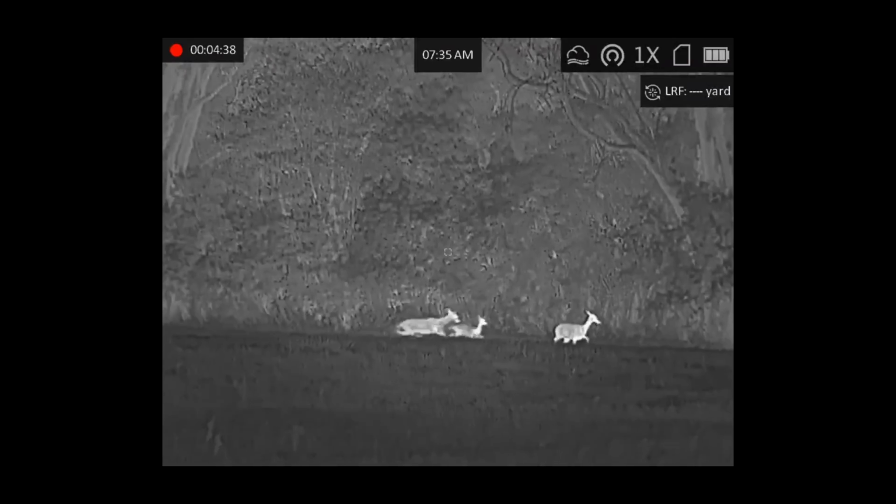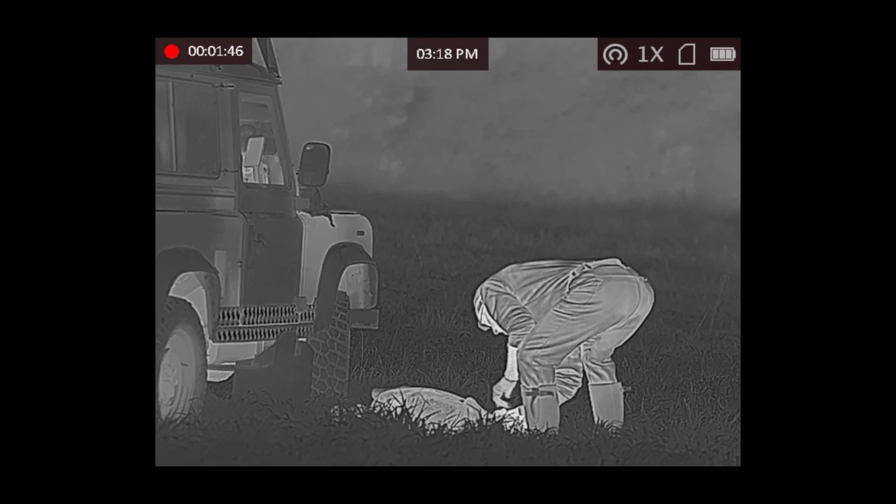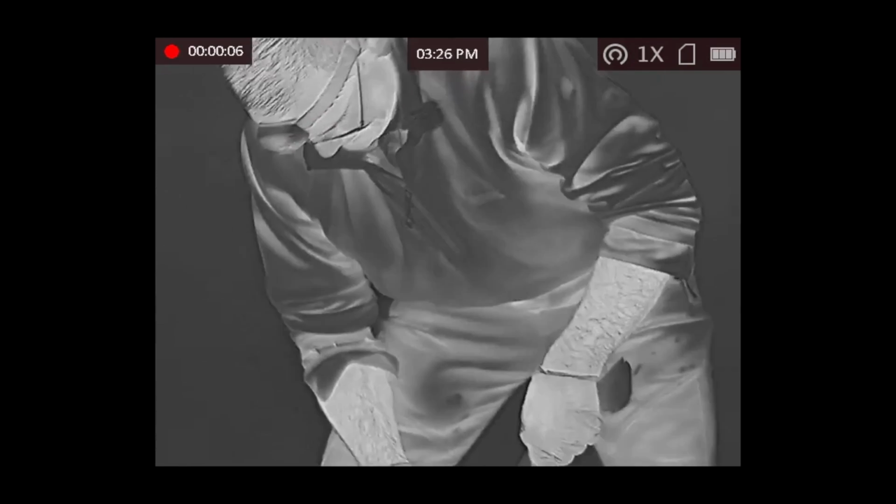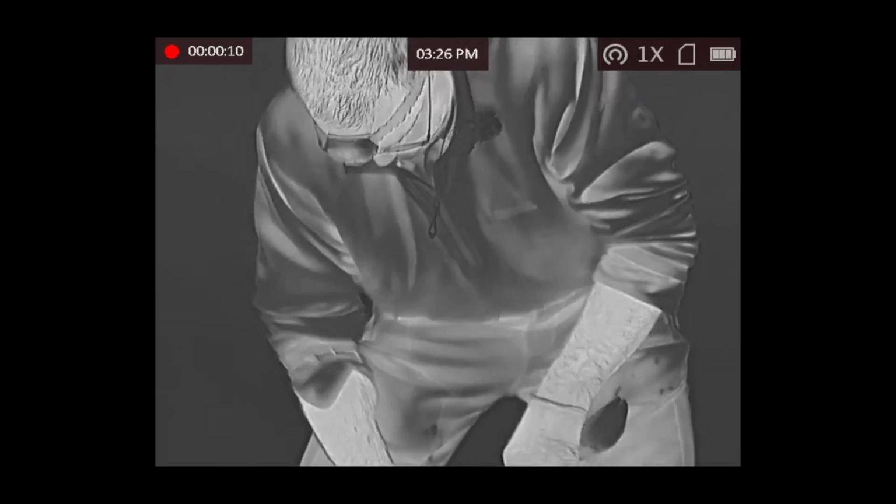The 100-grain bullet takes out the top of the heart. The buck makes a short dash, then collapses dead on the spot. Would he have had the same success without the aid of the HIK thermal? Maybe, maybe not, but it certainly made the job easier, meaning Nigel could positively identify the cull animal in virtual